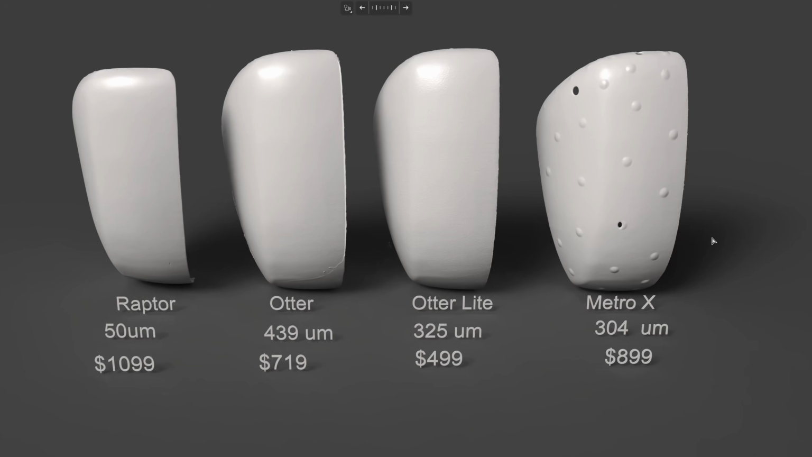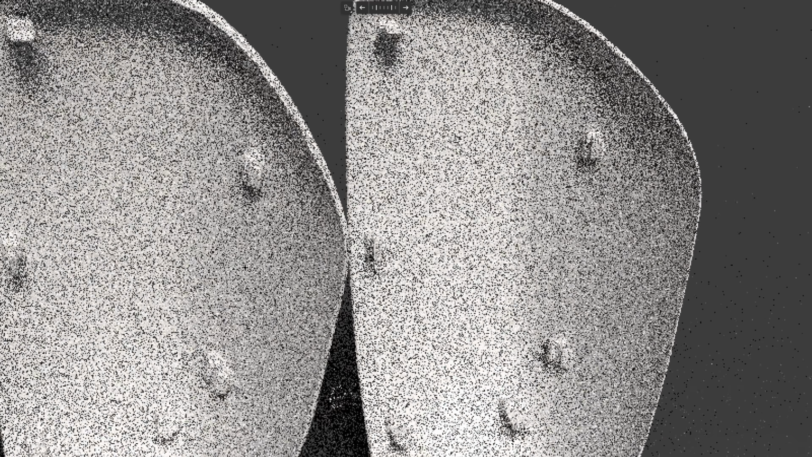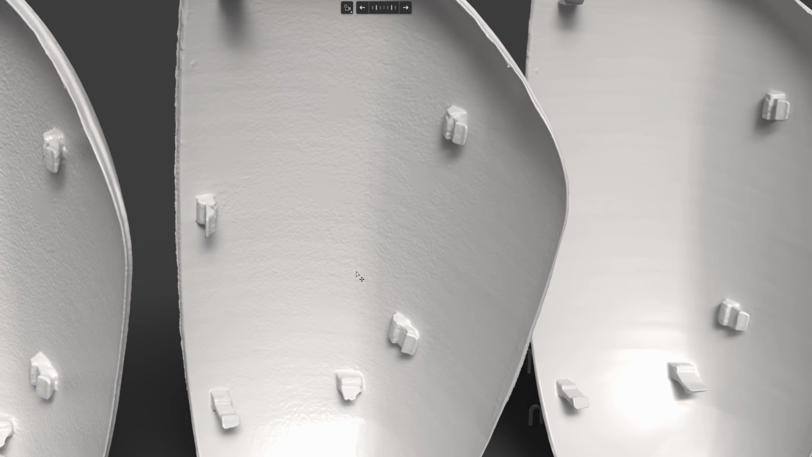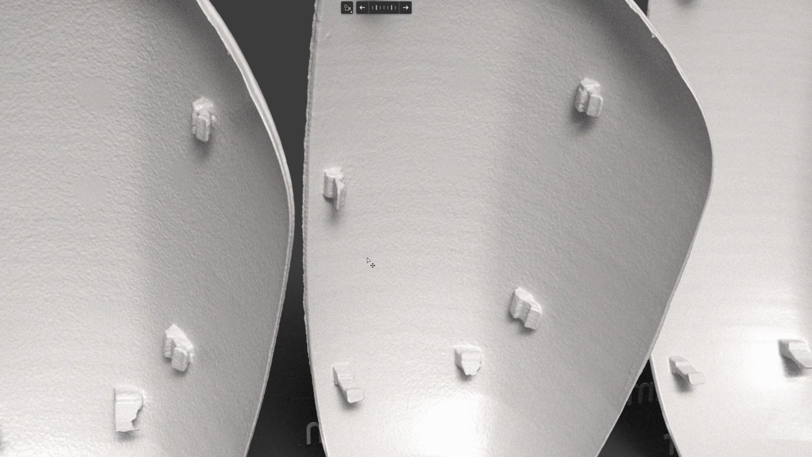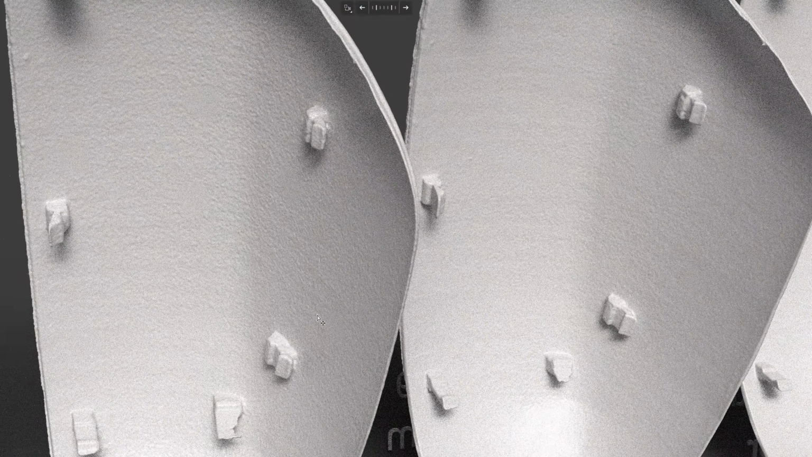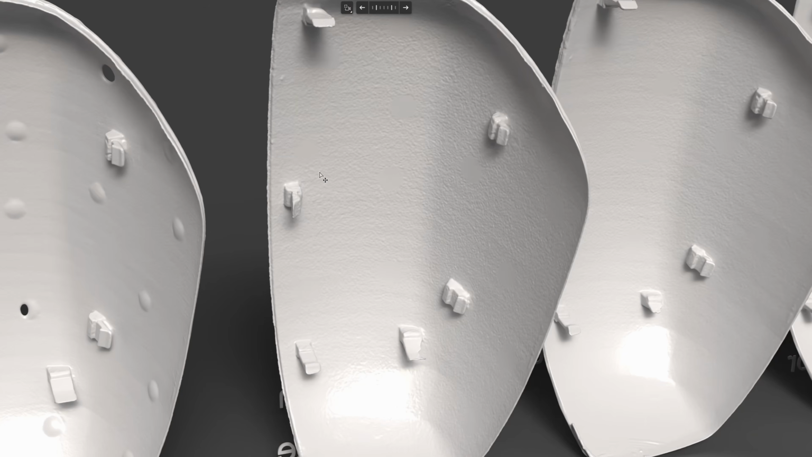So it gives about a 0.8 millimeter gap. The Raptor gives the sharpest detail, while the Otter will have a lower resolution on the detail part. And the Otter Lite is the worst for the resolution. Metro X, I think it's better than the Otter Lite.